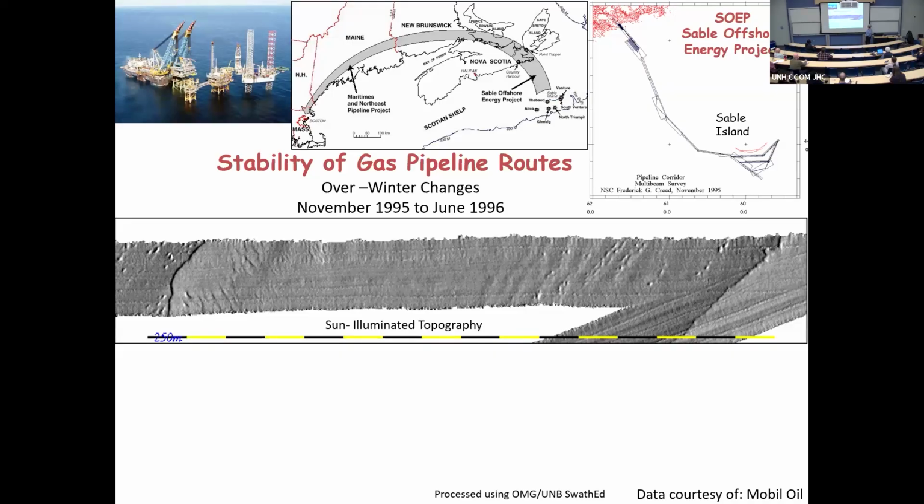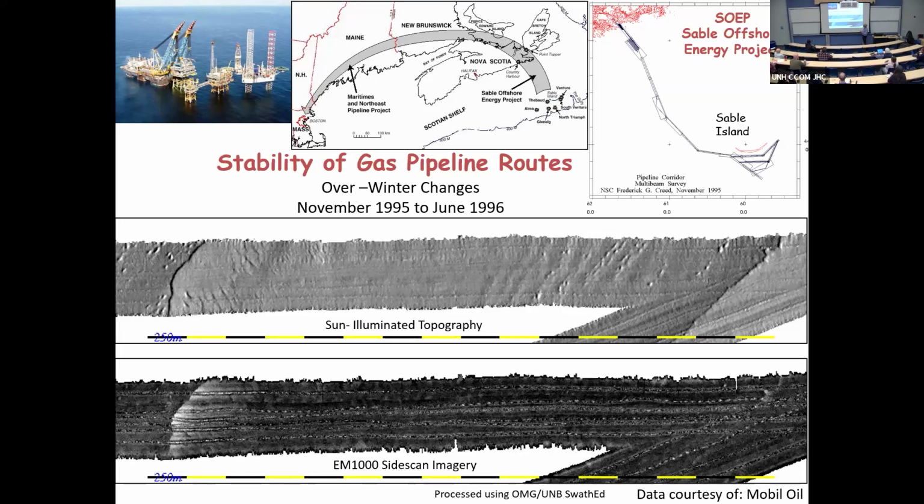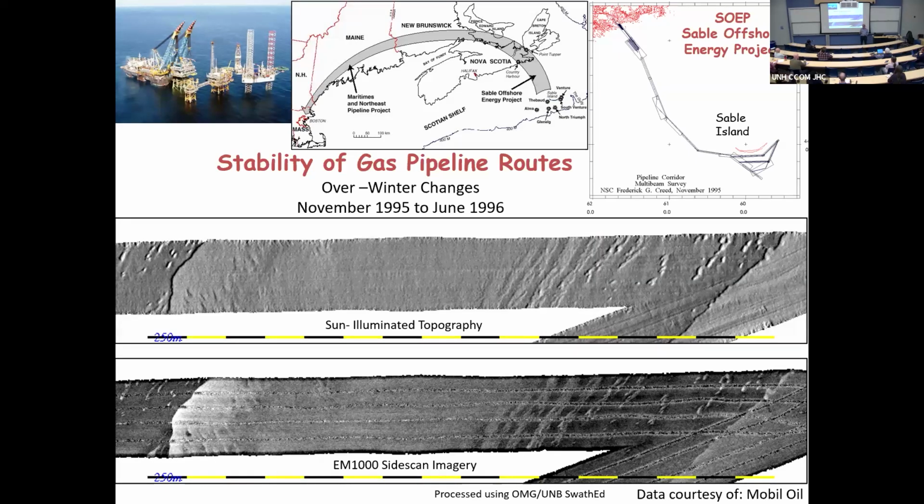I got into this game about 30 years ago. You might not realize it, but the gas that you're getting here in New England is primarily coming from the Sable Offshore Energy Project. There's a gas pipeline that goes from seaward of Sable Island into Nova Scotia and then on land. They were surveying this about 30 years ago, before the winter, after the winter, before the winter, after the winter. And if you look at the backscatter, going backwards and forwards like this, there was remarkable change. They were concerned because they have to put in a gas pipeline, about 24-inch diameter, and the survival of a typical offshore structure is 25 years. So it's got to sit there.